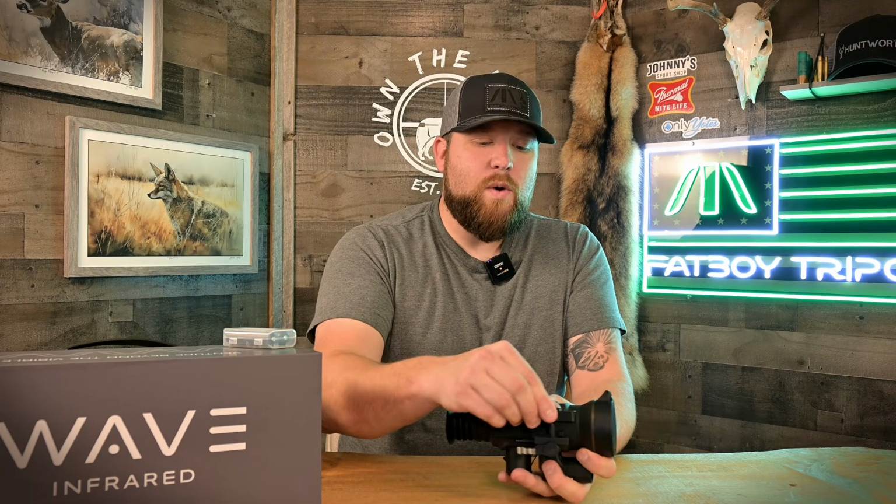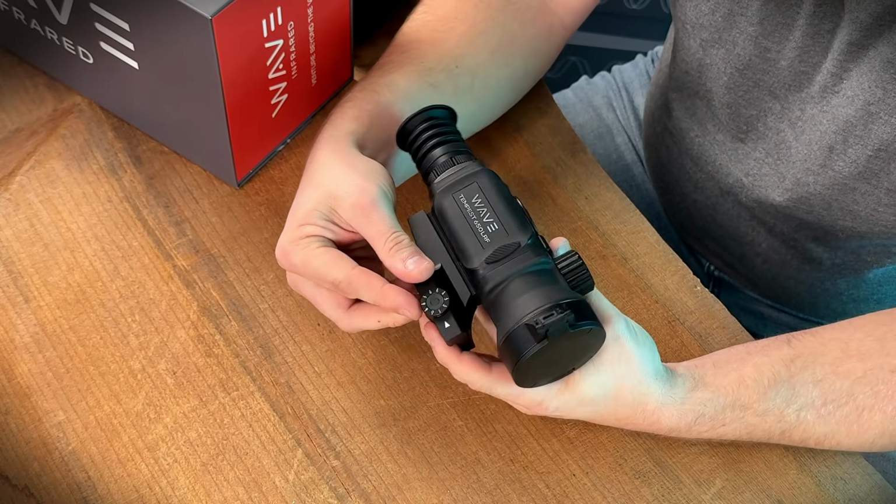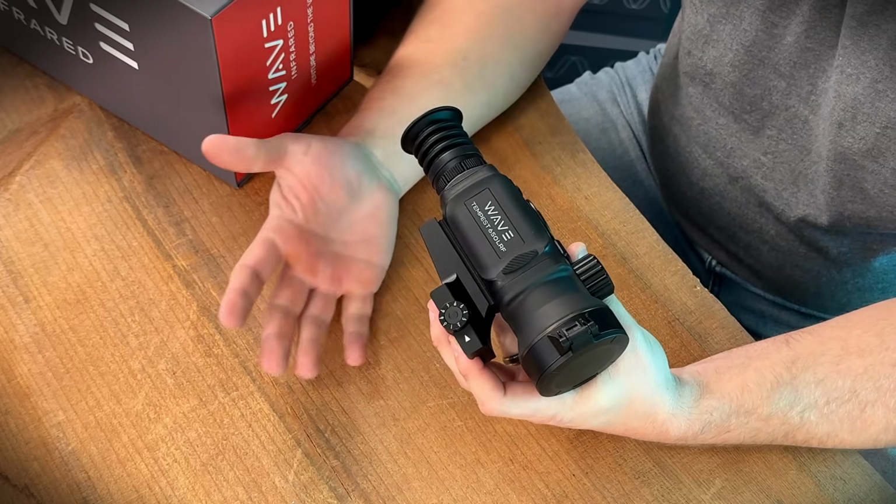Now, what really excites me about this, I haven't even got to the best part about this mount, you guys, is this quick adjust tension system. So we all know Picatinny rails can vary in width, and no two are the same, guys, and so these mounts need a way to make very micro adjustments in tension against those Picatinny rails. This one has a really cool quick adjust, pull up, it's spring loaded, and it's got numbers to tell you where you're at with your tension.